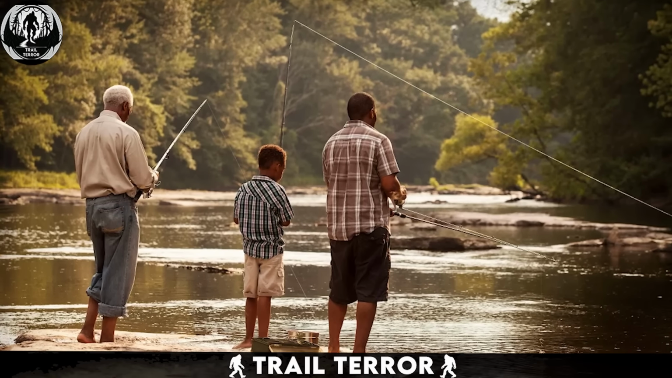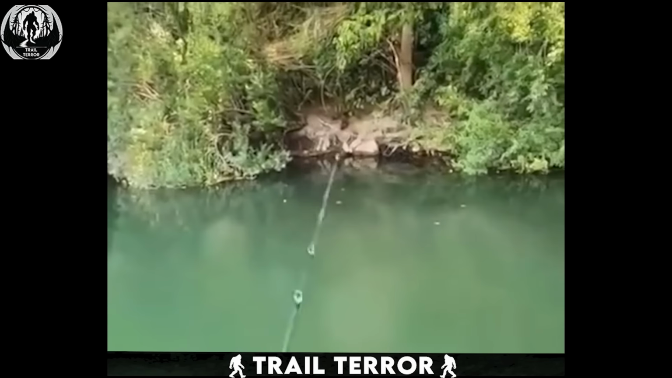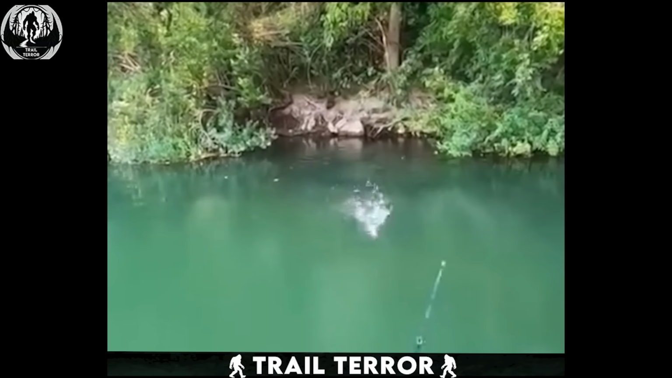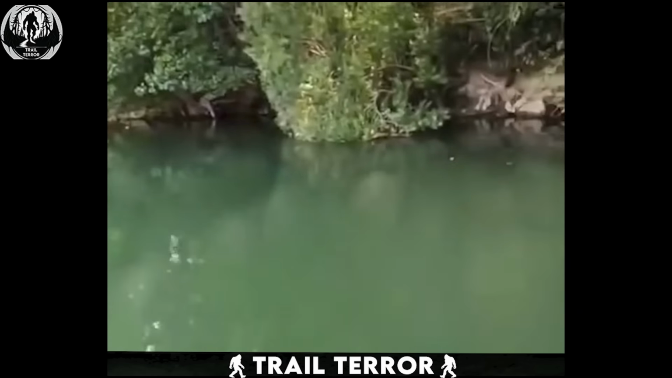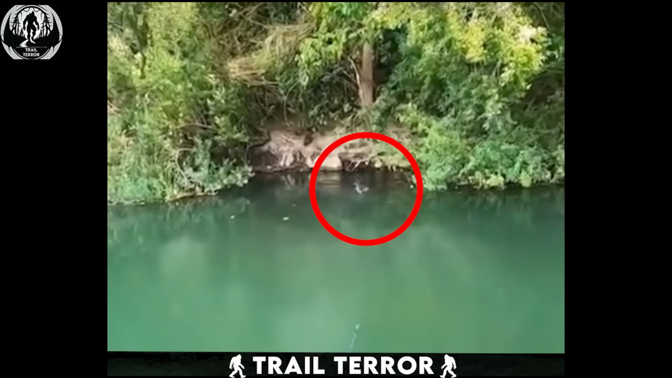Fishing is usually a relaxing hobby, but this fisherman's experience was anything but. Check out this insane encounter captured on GoPro. Can you believe what this guy saw? The video shows a fisherman in a pond who has a terrifying encounter. As he casts his line, something immediately grabs the bait.